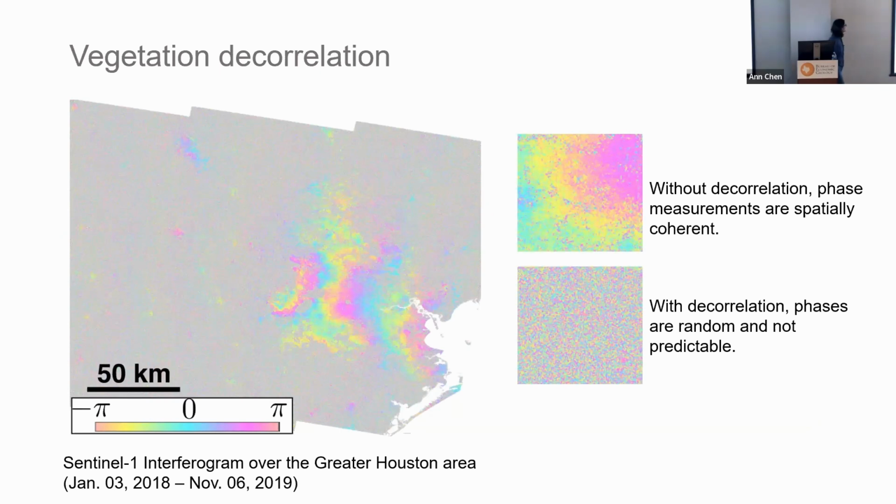So here, I'll give you an example of what the interferogram looks like in the Gulf Coast. This is a Sentinel-1 interferogram over the Houston area. In the middle area, that's the downtown area of Houston, you have coherent phase, where the phase information contains tropospheric noise and also surface deformation. But once you're outside of that area, you can see the phase, because of the vegetation effects, becomes random and doesn't contain useful information. Traditionally, we throw them away and only focus on the data that is coherent.